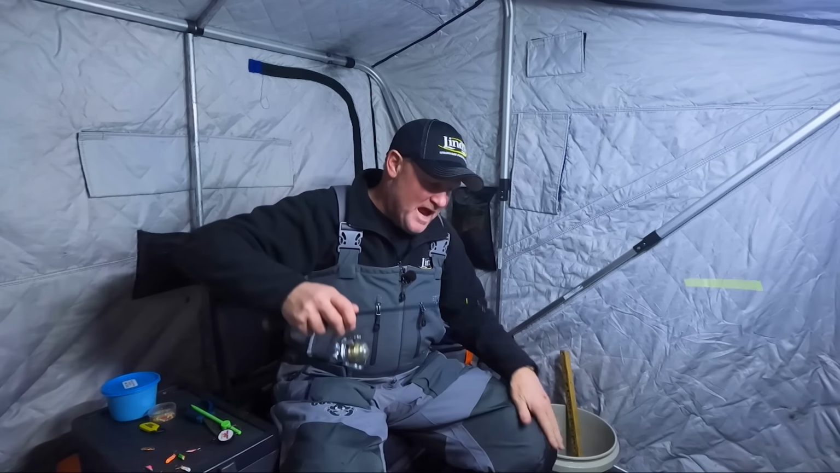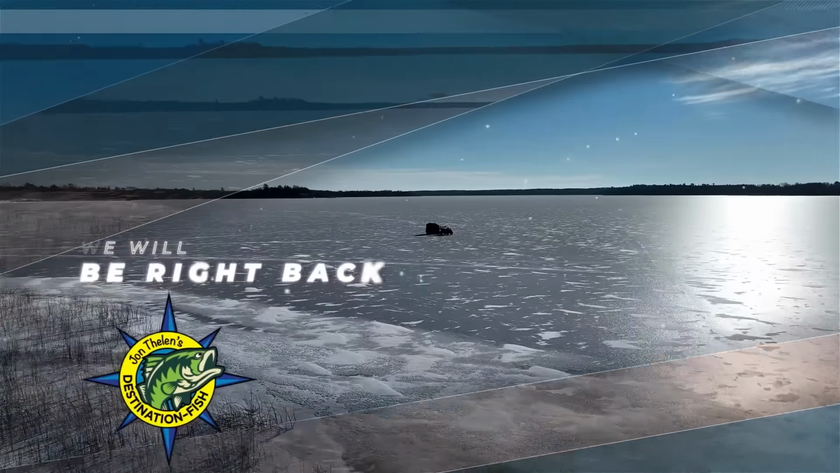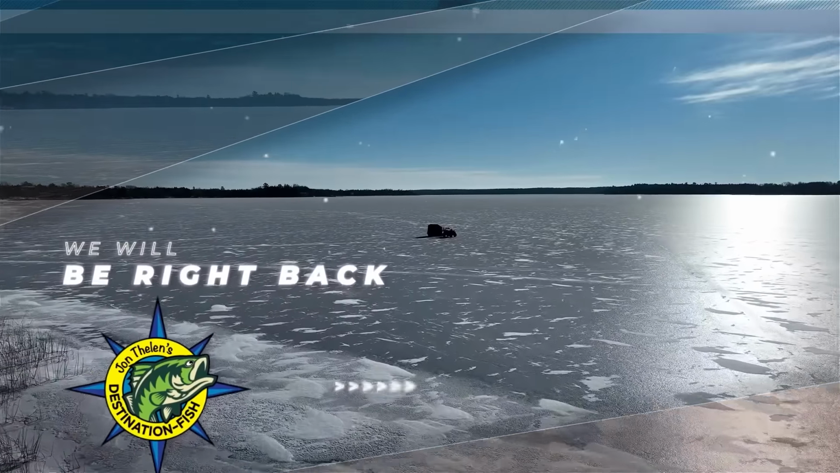They're just meandering through. And as long as they're meandering through like this, I'm going to stay with that really subtle presentation in the tungsten toad and kind of that medium place that I'm in with that quiver spoon.